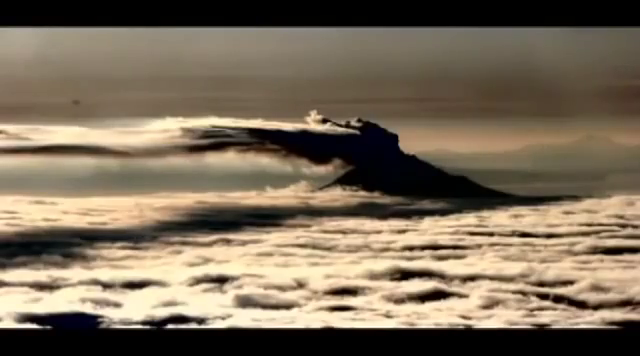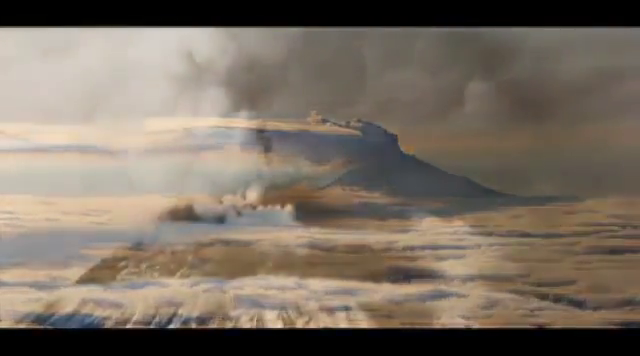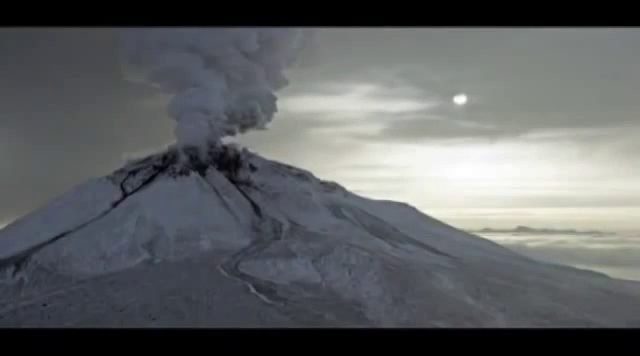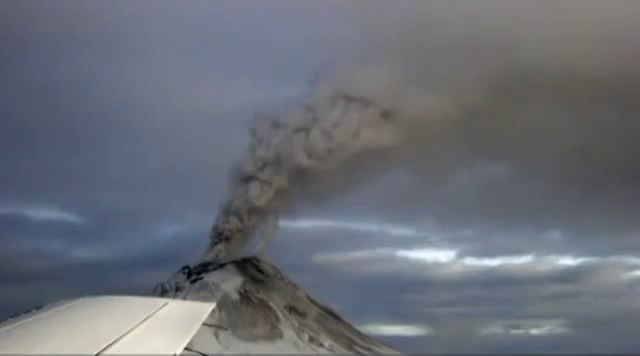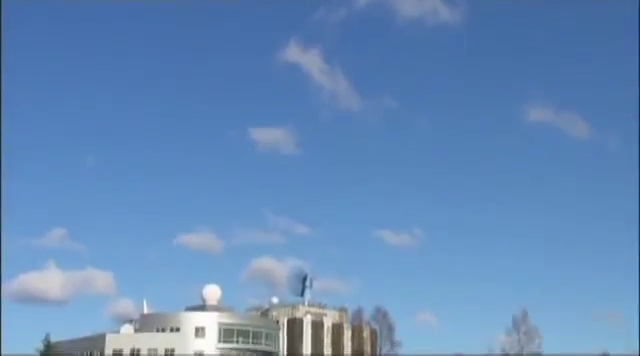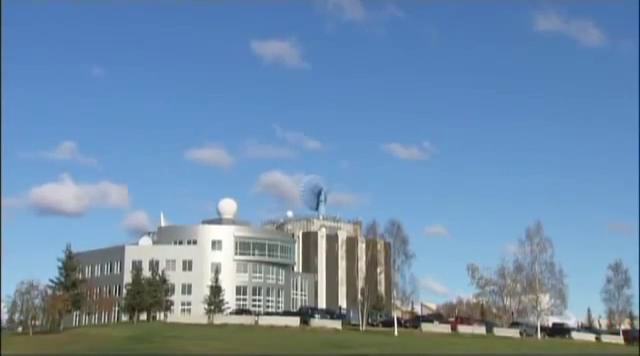Ash clouds are made of very small particles of rocks and gas instead of the water found in regular clouds. But any type of cloud can affect the balance of electrical charges in the air, which in turn can create lightning. It was during an eruption of Alaska's Mount Augustine that pilots reported seeing lightning. A physicist studying atmospheric electricity at the Geophysical Institute was asked to record the lightning. Davis Sentman used a special astronomical camera.